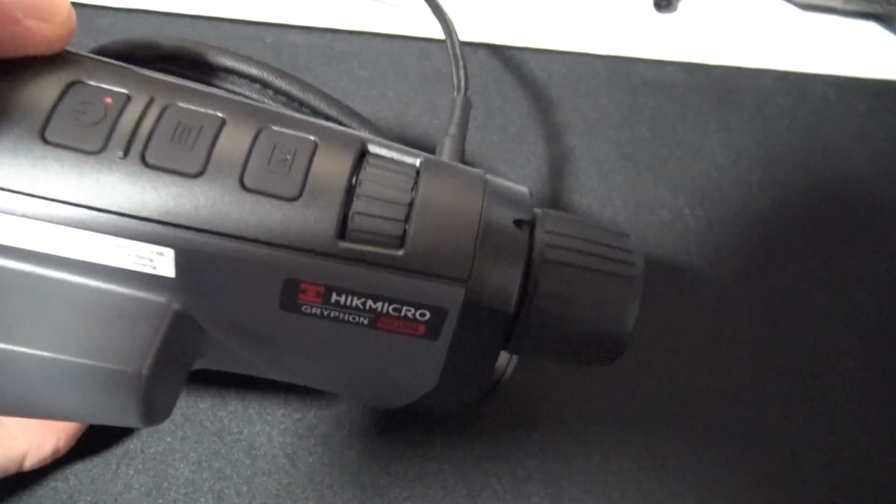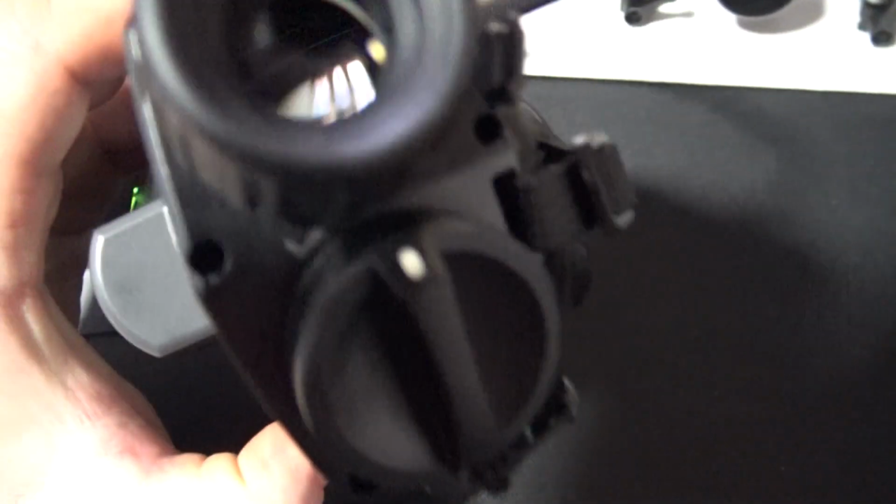Alright, I've come back to my Gryphon device here now, and I can see that it's finished upgrading. It's been turned on for a while. No other upgrading options have popped up. So it's complete now. So I can actually turn this device off, put the battery back in it, and put it back to work.